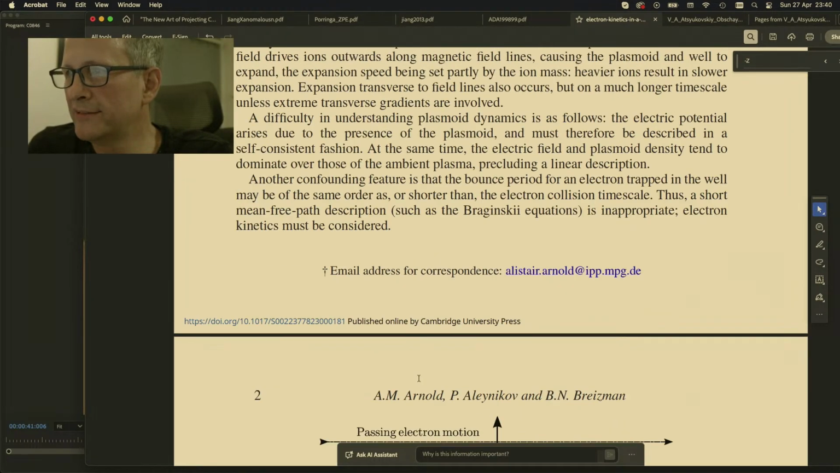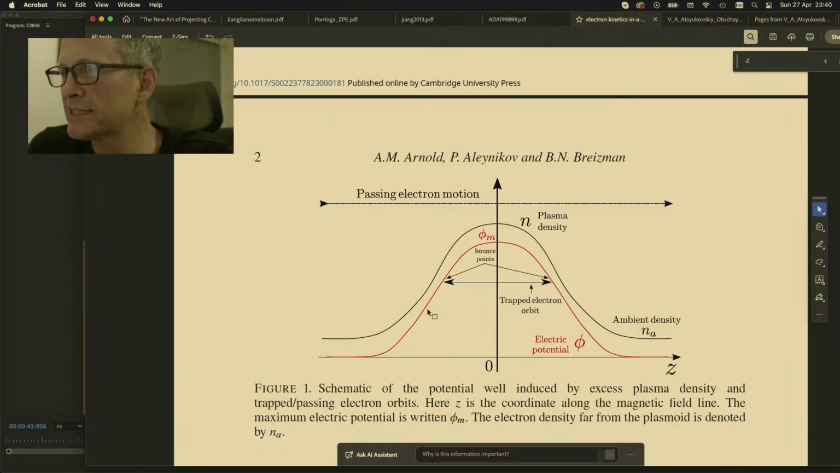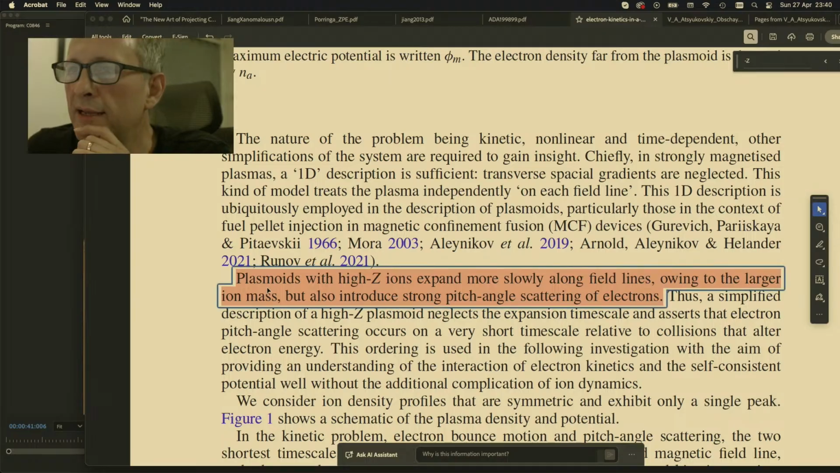Essentially, it's talking about plasmoids, which we know are a name for exotic vacuum objects, and it's talking about how things are trapped and how they're affected by high Z. But here is the key phrase, which I think aligns with what I'm trying to get across here. Plasmoids with high Z ions expand more slowly along the field lines. That is very important, because an exotic vacuum object and even a smoke ring becomes weaker as it dissipates, as it expands. If it's pinched in, then it's more stable.